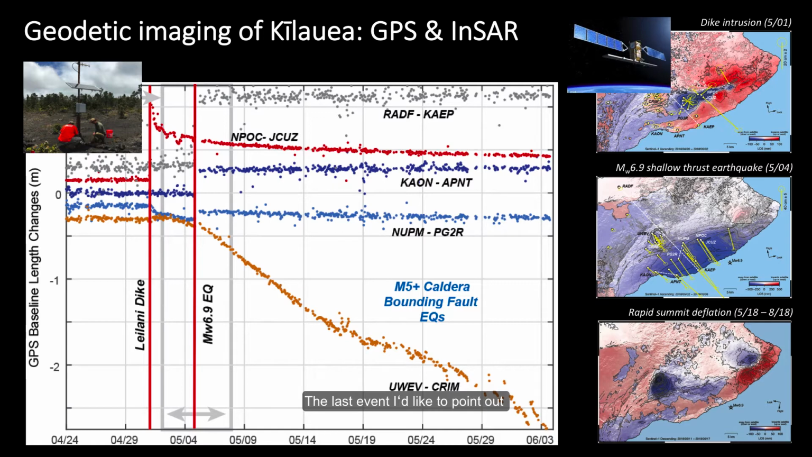And then the last event I'd like to point out is the remarkable deformation or deflation at Kilauea's summit. So both near and far field subsidence is evident in the InSAR data as these large volumes of magma were withdrawn from the summit. But over in the GPS plot, the gold dots, whose stations are near the summit, respond very weakly to the dike event in late April, but with increasing deformation only a few days later when large volumes of magma began withdrawing from the summit.